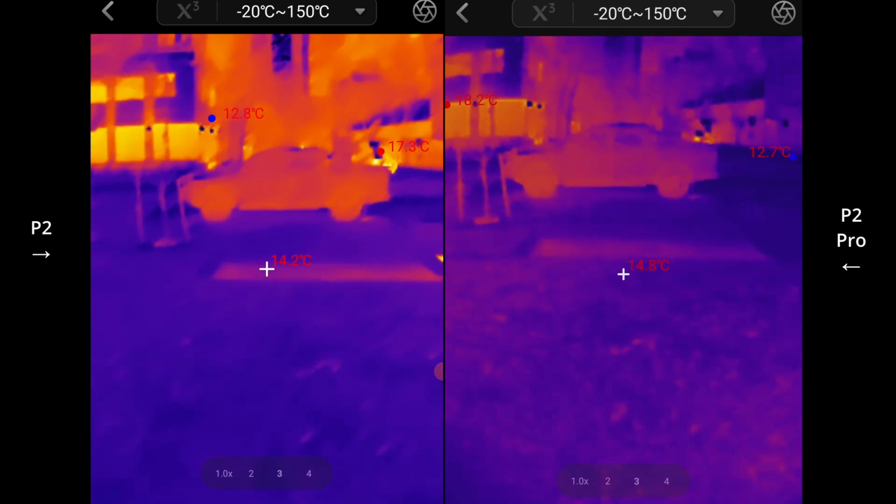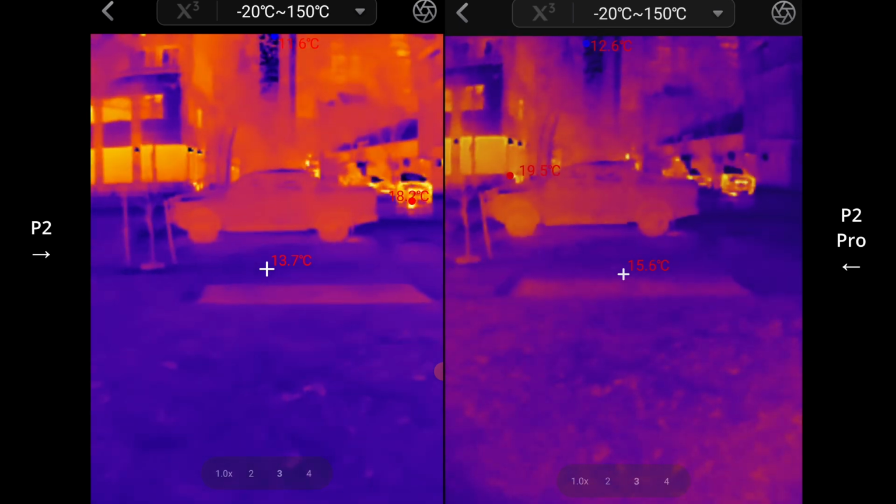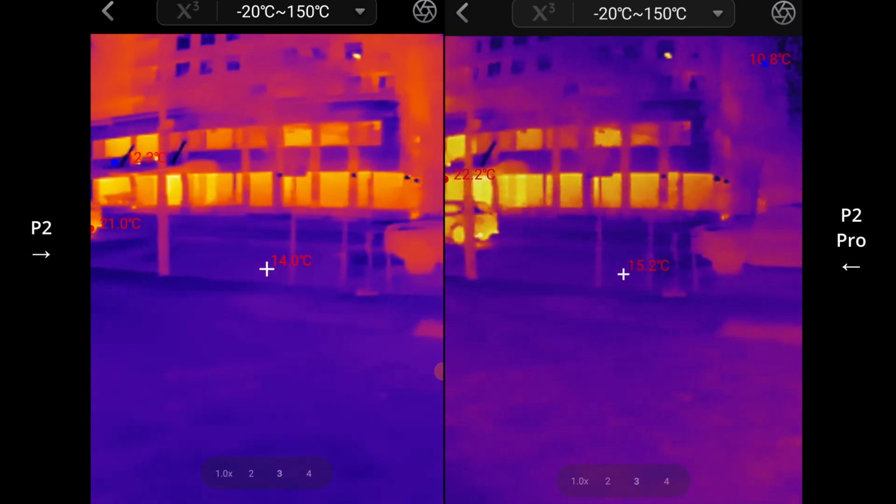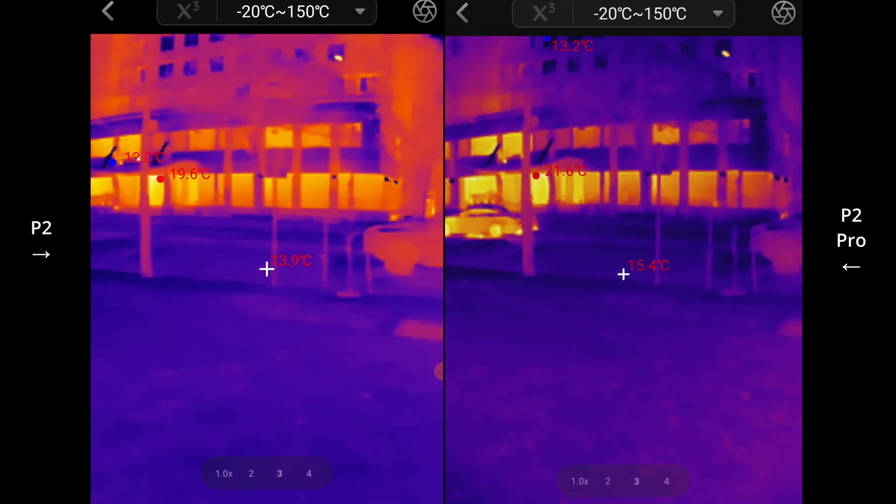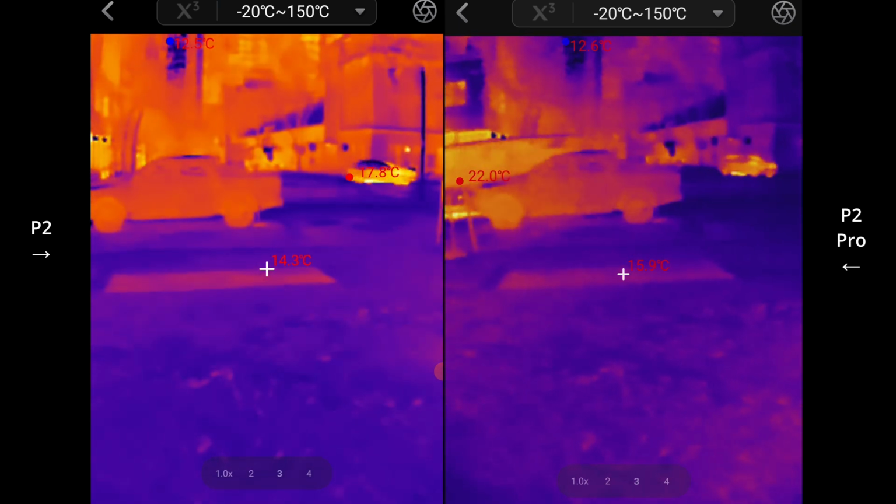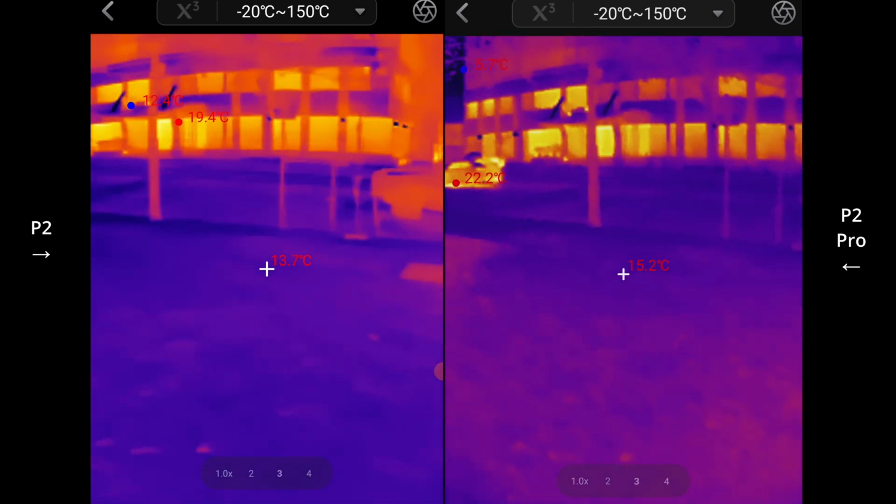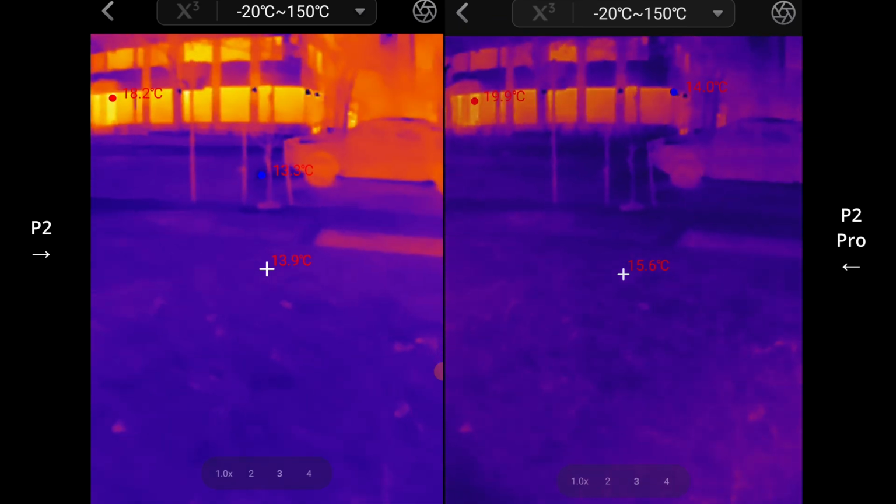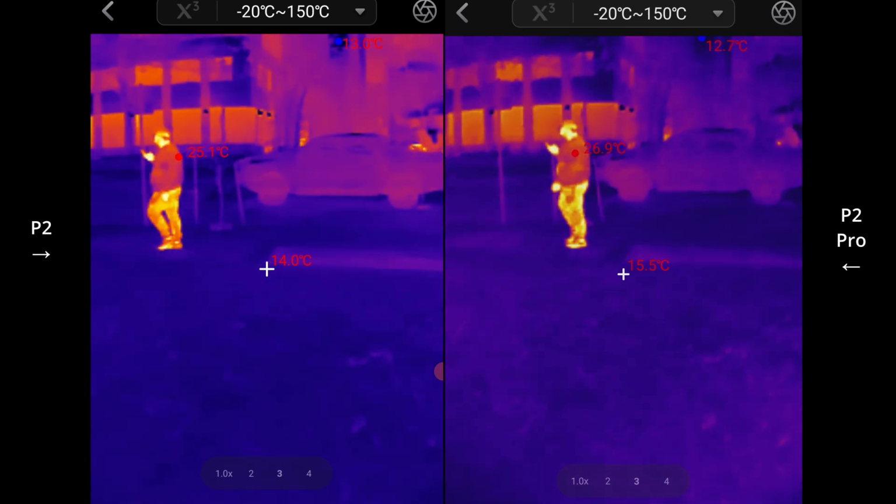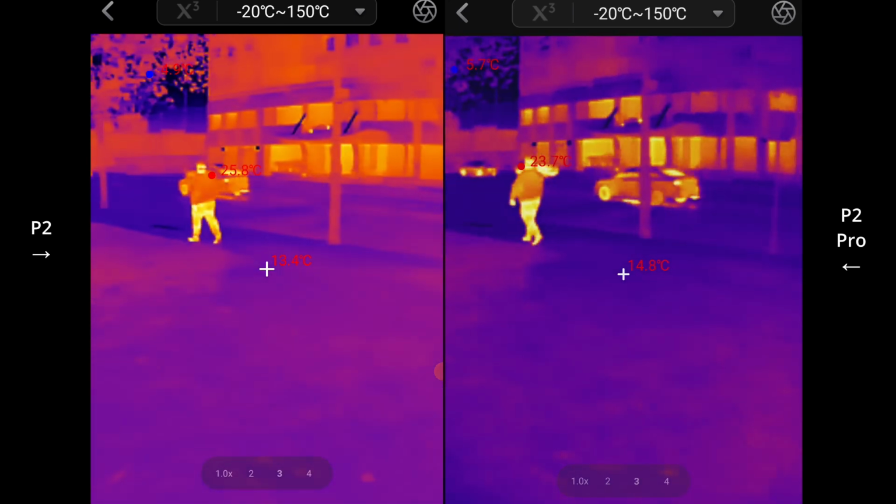I've got both of these calibrated slightly differently, so there is a variation in readings here, but they're close enough at the moment, and you can see how that little red dot just follows around objects. It doesn't track the actual object itself, but more so tracks the hottest object on the screen. So technically, if you're looking in an area that's relatively cool, and you see someone walking past or an animal, it's just going to track that animal or that person.